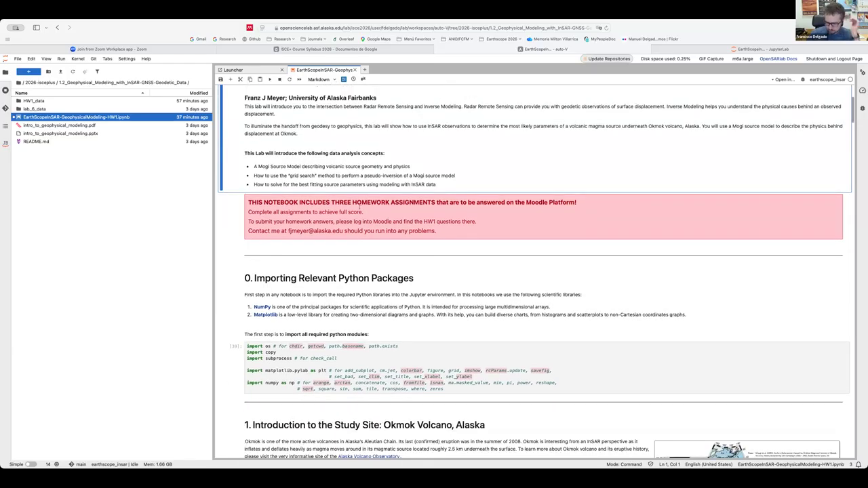After I guide you through this tutorial, the notebook at the end includes three homework assignments that you need to answer on the Moodle platform.